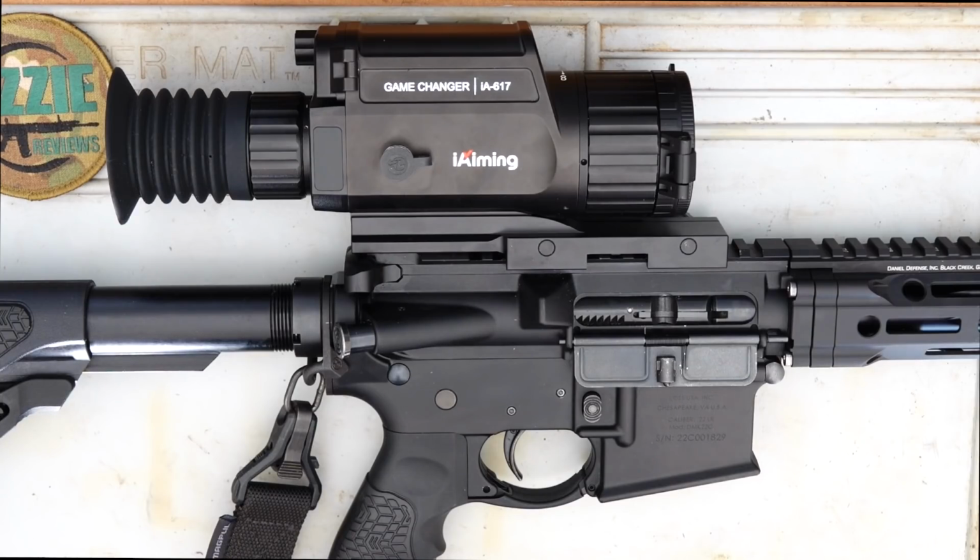We've got 7 different color palettes to choose from. Okay, I'll show you that later on in the review. And we've got 6 different reticle types. The runtime is roughly about 8 hours of runtime. Now, IP67 waterproof rated. You can also operate between -40 and +50 degrees Celsius. So, that pretty much covers everything here in Australia that you could come across.